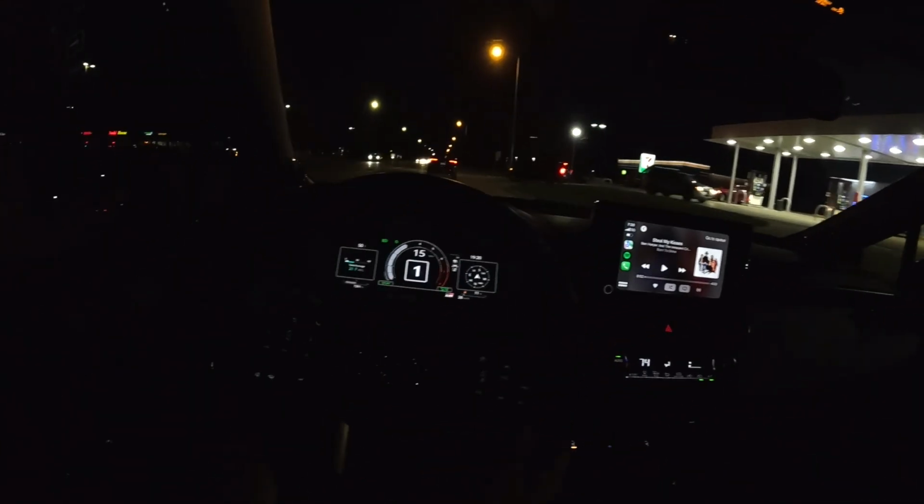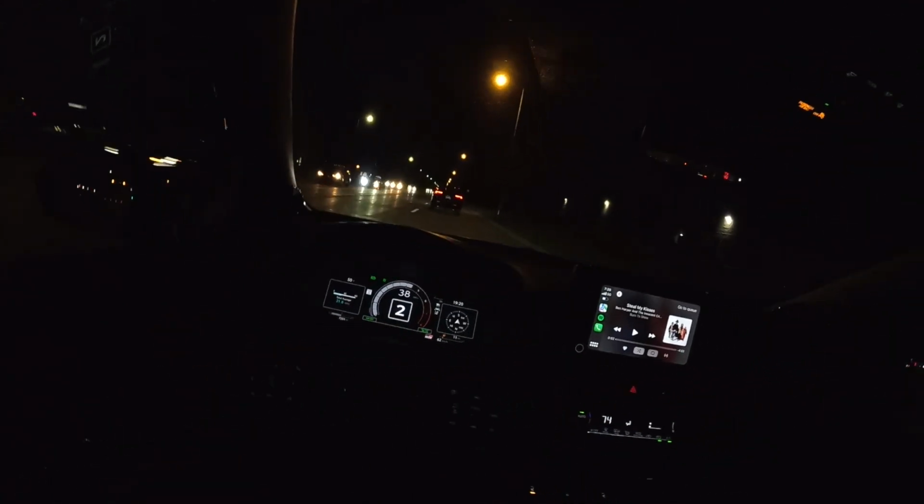And taking off from a standstill. Let's try close to a standstill. 3,000 RPM. Dang. It's like nothing till you get up to 4,000 RPM. It's kind of underwhelming at first, but then once you get in the powertrain, it's like Jekyll and Hyde right there. It just goes. So yeah, that's gonna sum up this little quick drive.